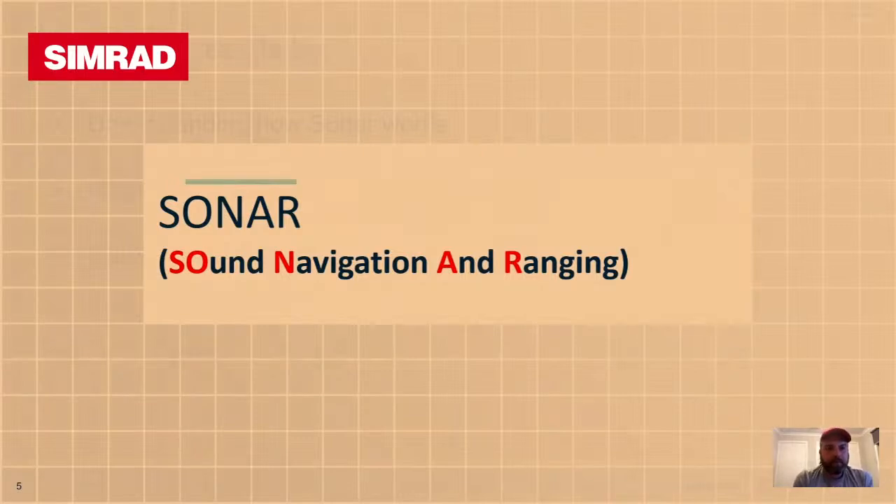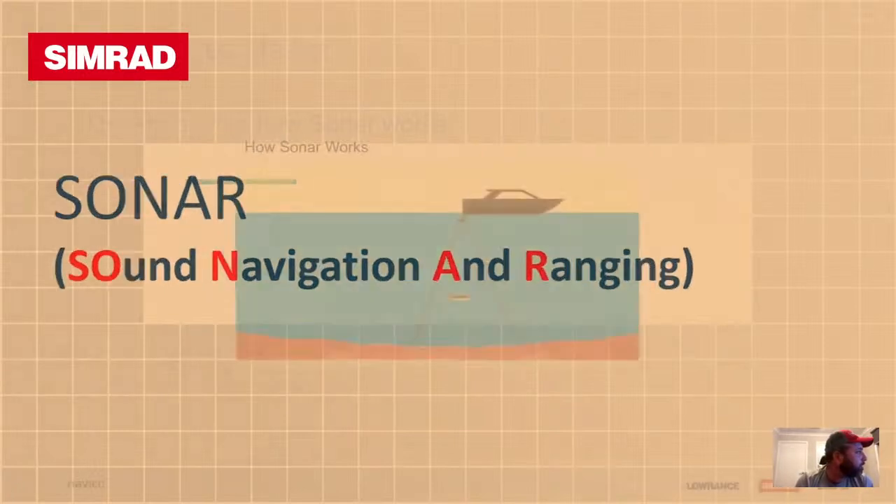Sonar: sound, navigation, and ranging. That's all sonar stands for. This is what we are doing when we're looking into the water. We're allowing our electronics to navigate particular areas that we're looking at, which is in their cone angle, which we'll go on to on the next screen.